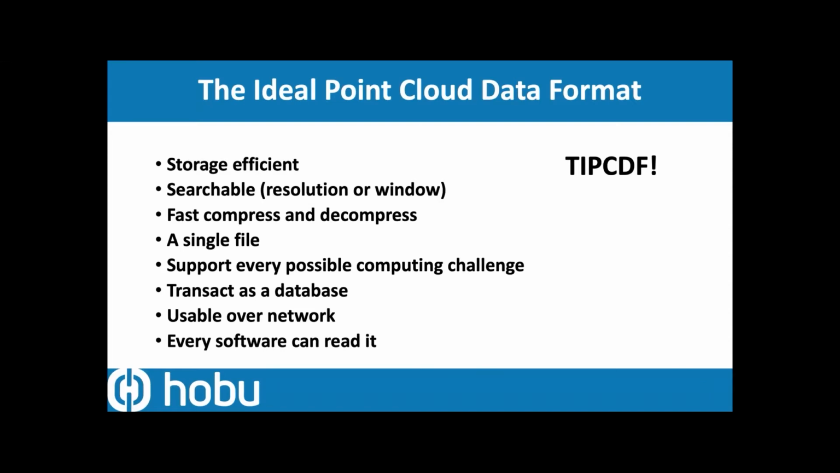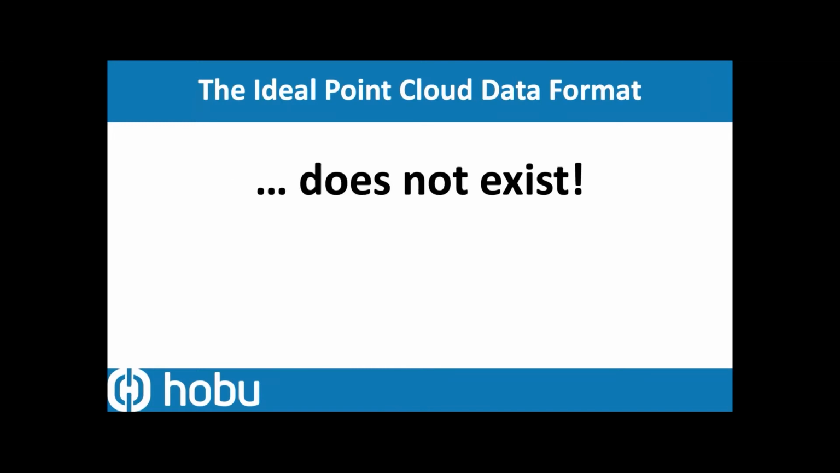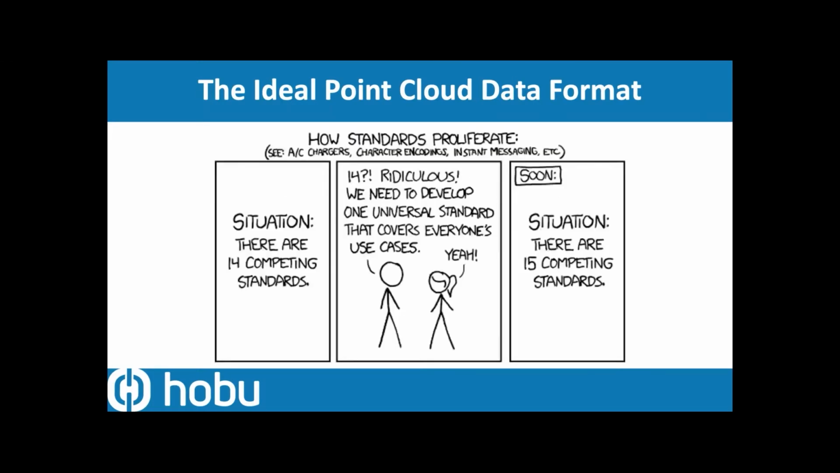A single file has a lot of desirability for data federation and moving data around. This organization needs to support every possible computing challenge. Maybe we want to transact data as a database and keep track of what's been going in and out of it. In cloud native geospatial, being a usable thing over the network is super important. And then of course we want everyone's software to be able to read it. This thing doesn't exist, right? These things are all in conflict, so let's make a new one, like we tend to do.